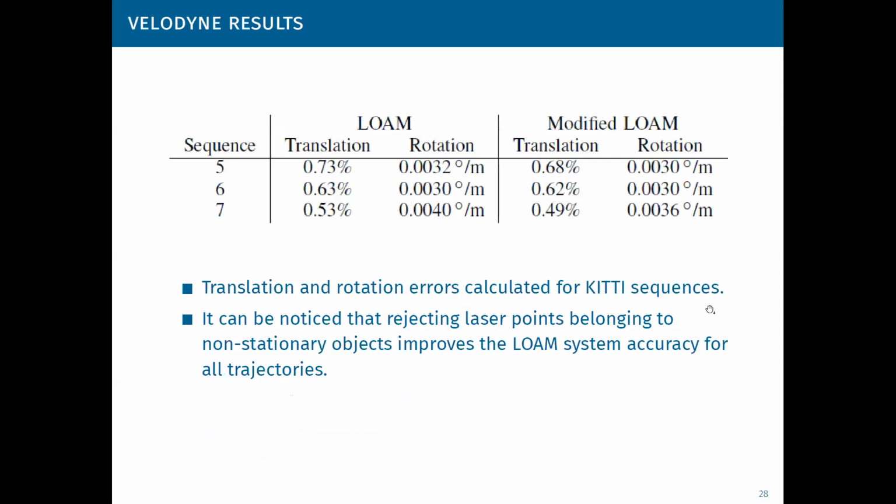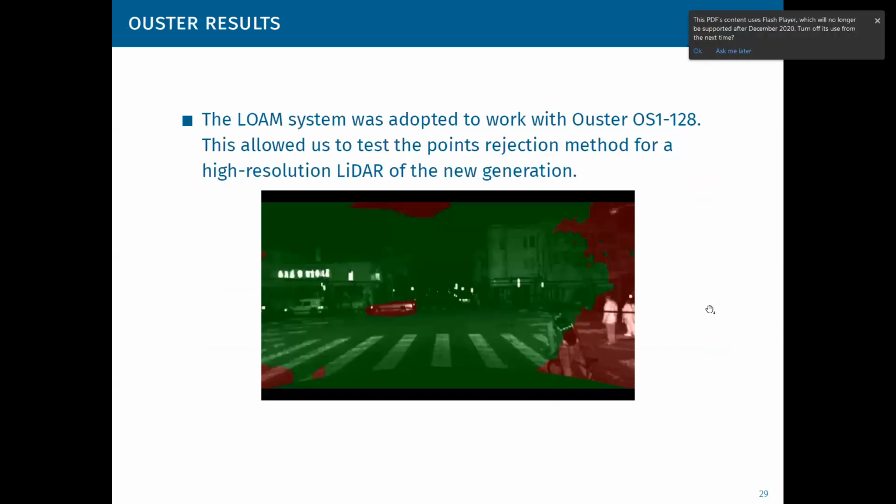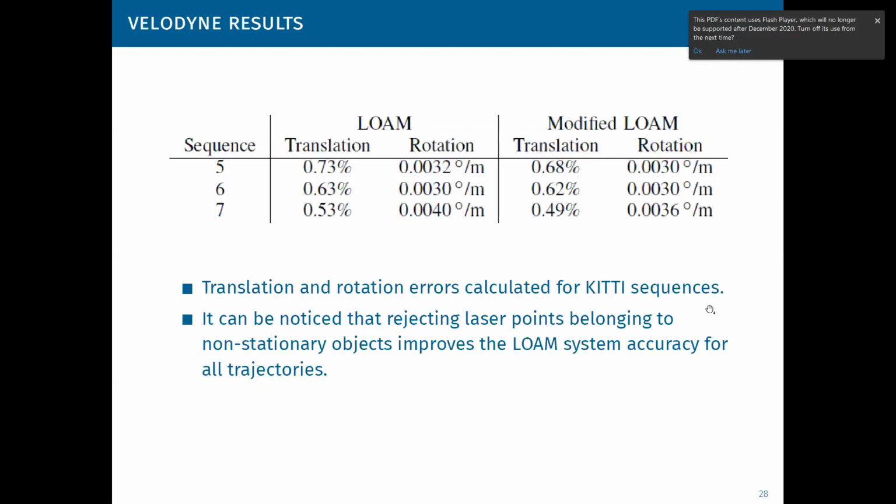So the quantitative data are shown in this table as a comparison between our approach and the original LOAM. As you can see, our approach improves results in all those trajectories that were used for evaluation.